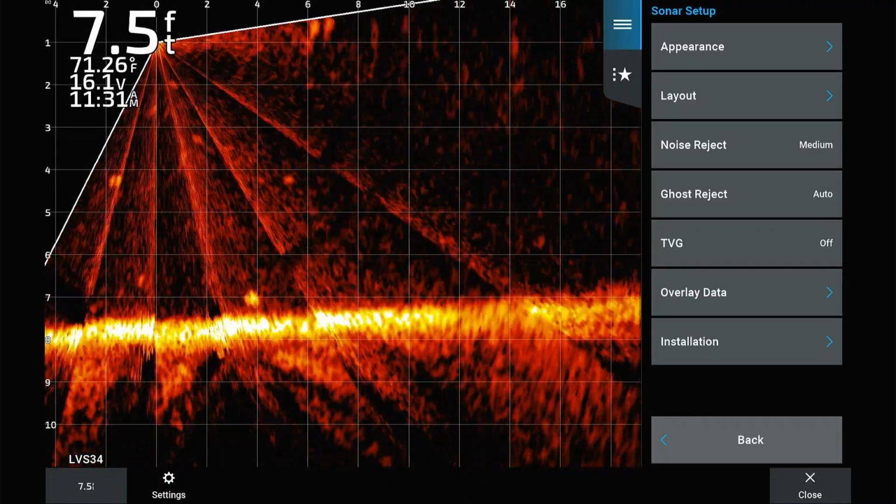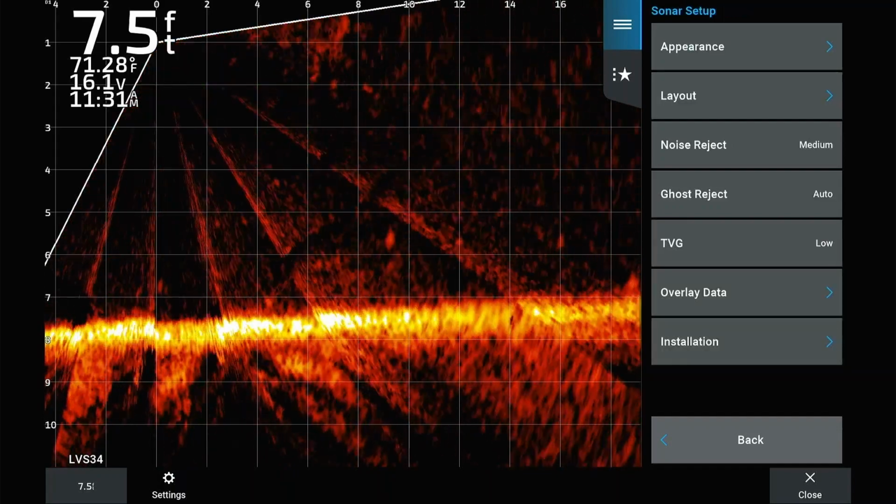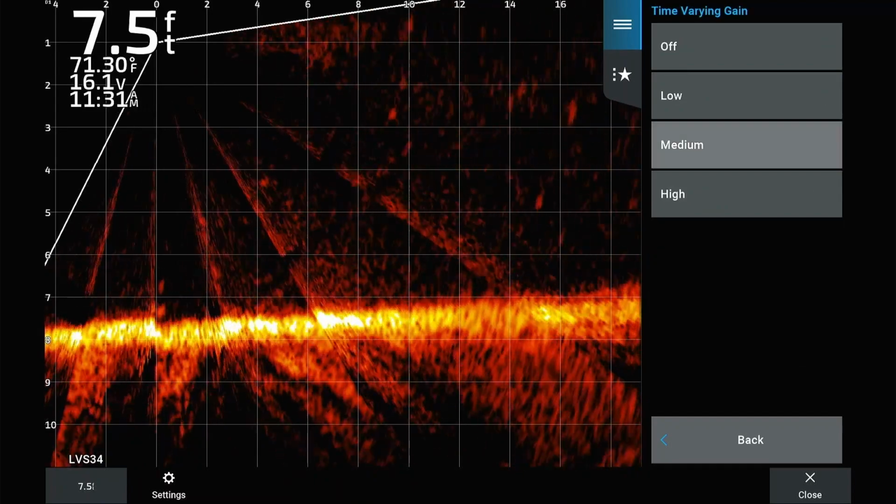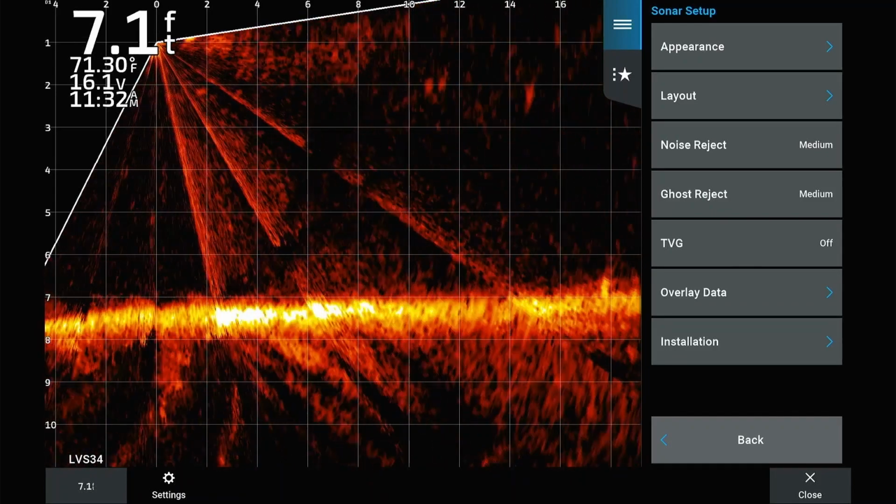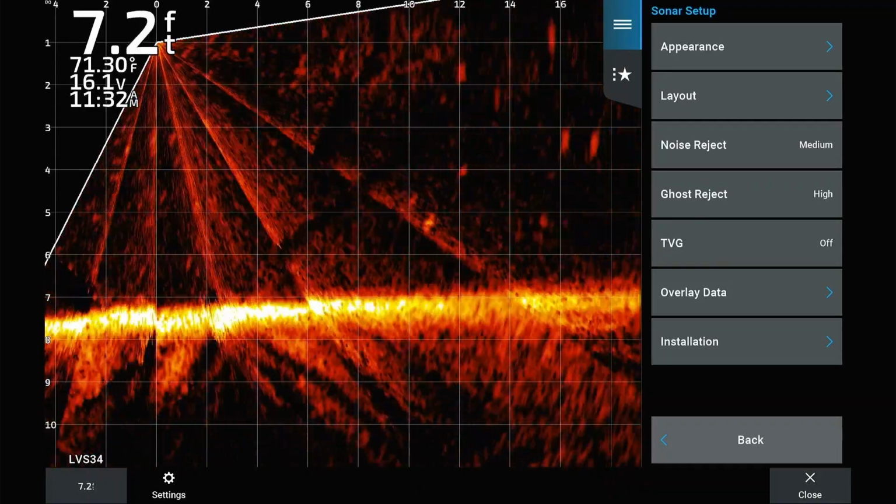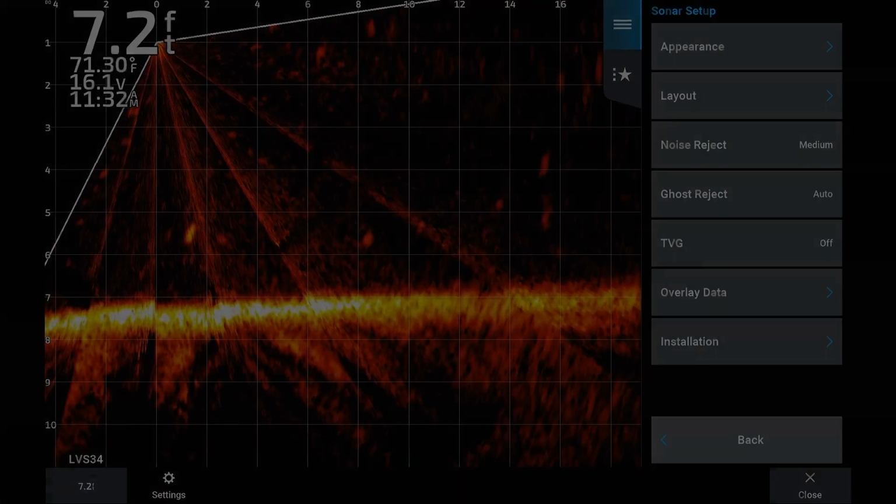Occasionally, you may see what looks like a starburst in a ring around the transducer. This can hide objects close to the boat. To lessen this starburst, you will want to set the TVG to a higher setting. Ghost reject lessens the effect of phantom rays and objects appearing on screen due to signals bouncing off the bottom and being incorrectly reflected at the transducer. This is especially useful in shallow water with a hard bottom.